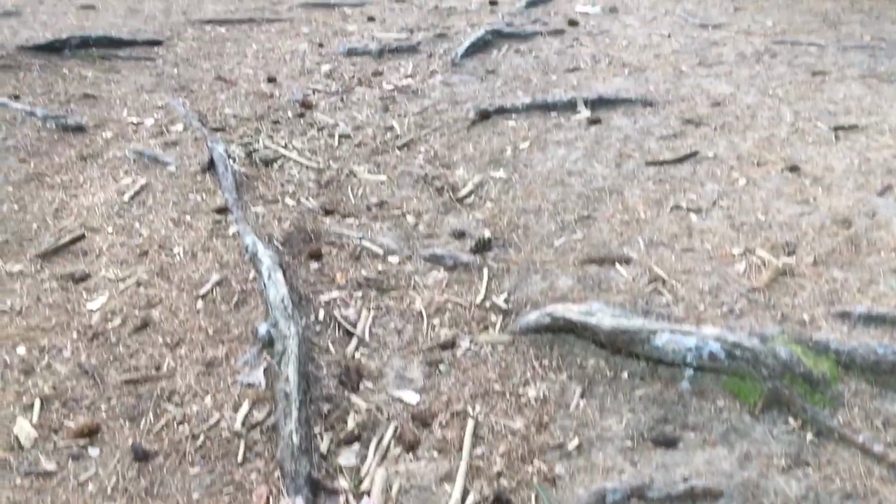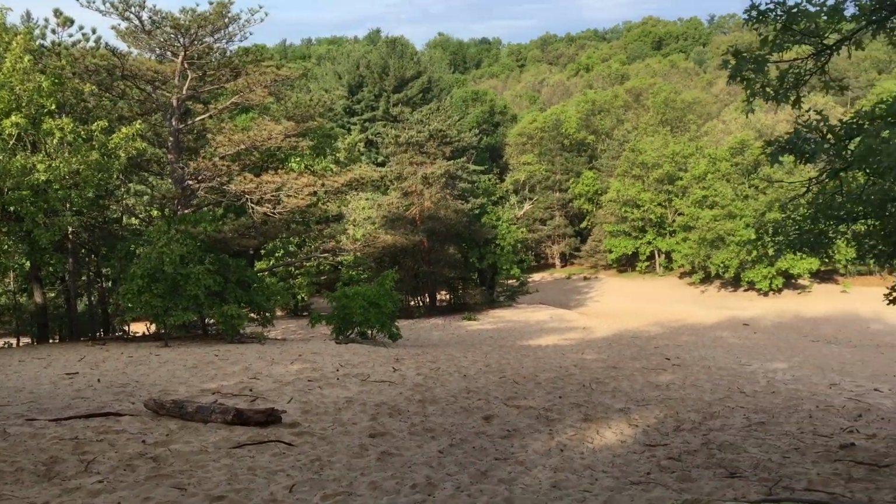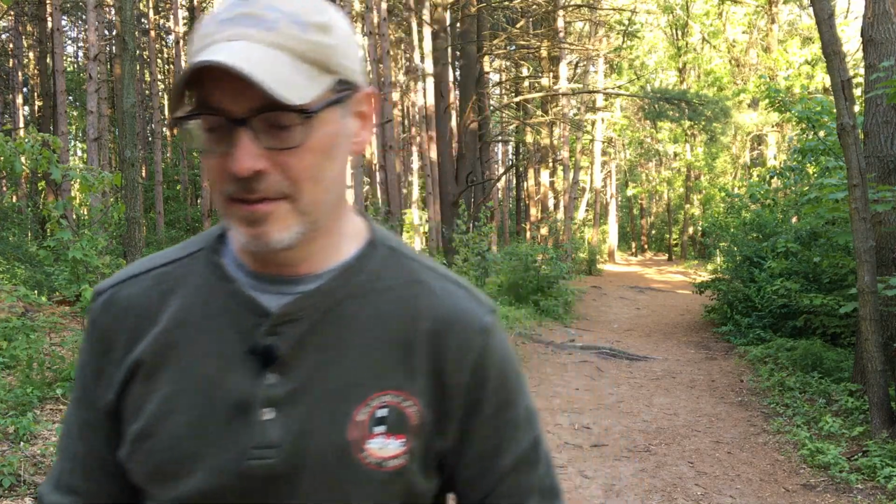You'll want to wear your best hiking shoes while exploring proven trails because the trails are natural surfaces. So you may be walking on sand or hard-packed dirt while taking these interconnected trails up and down hills and through valleys. Sound intriguing? Let's go take a look.